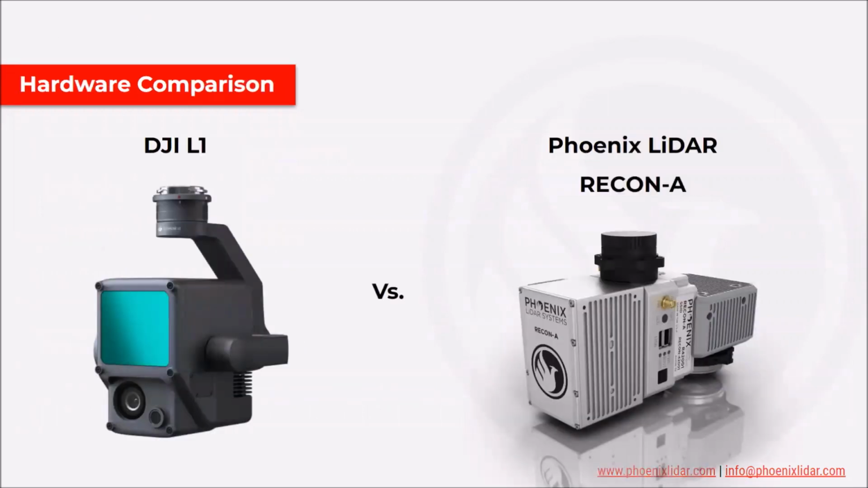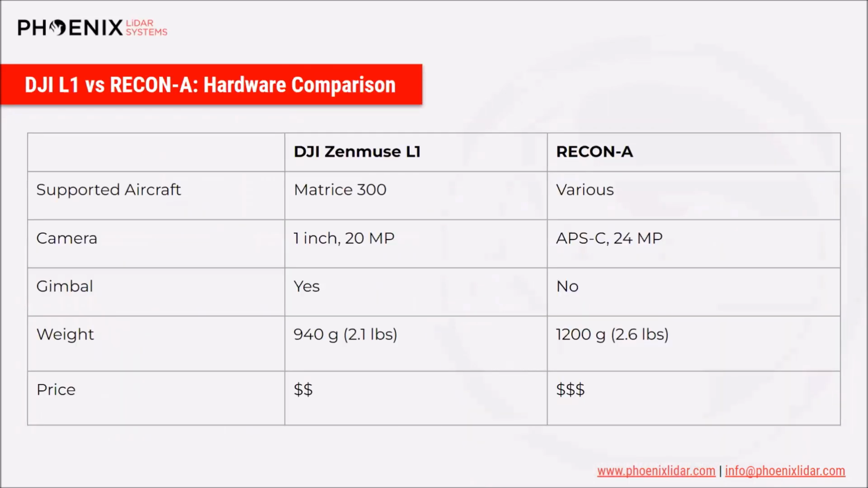So let's dive into the comparison, the hardware comparison. What is the difference between the DJI Zenmuse L1 on the left here versus the Phoenix LiDAR Systems RECON-A? Let's start with supported aircraft. The Zenmuse L1 is only compatible with the Matrice 300, whereas the RECON-A we have made compatible with a variety of aircraft.